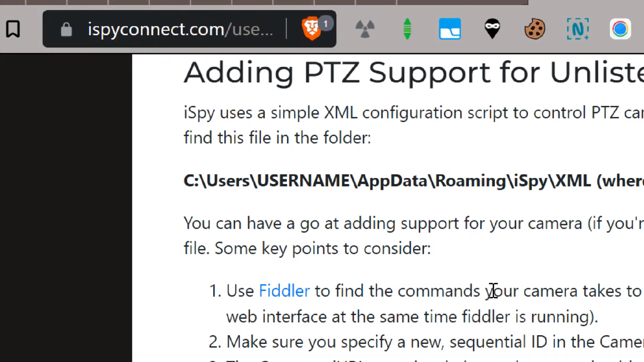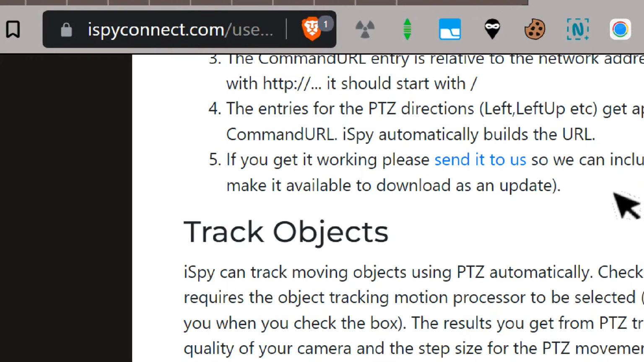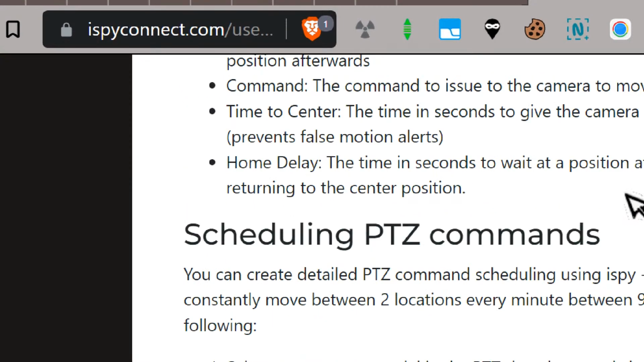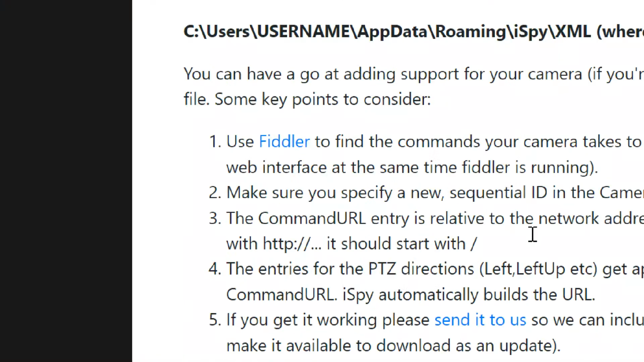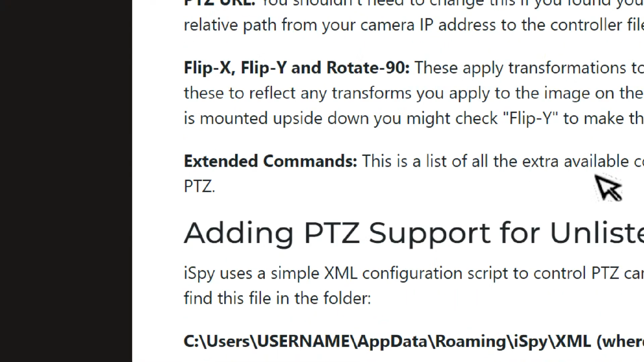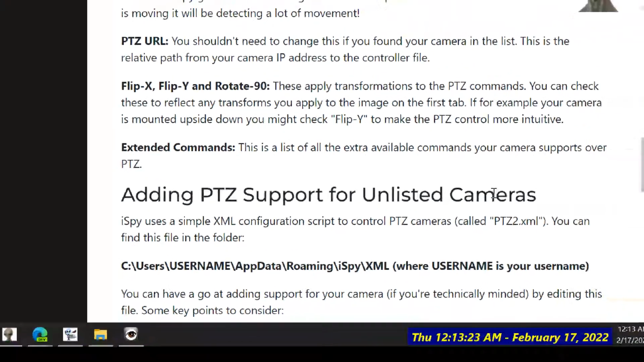Use Fiddler to find the commands your camera takes. Yeah, it's getting complicated now. Left, up, and etc. You also lock PT set auto tracking. Okay, there's a lot to figure out. Extended commands.